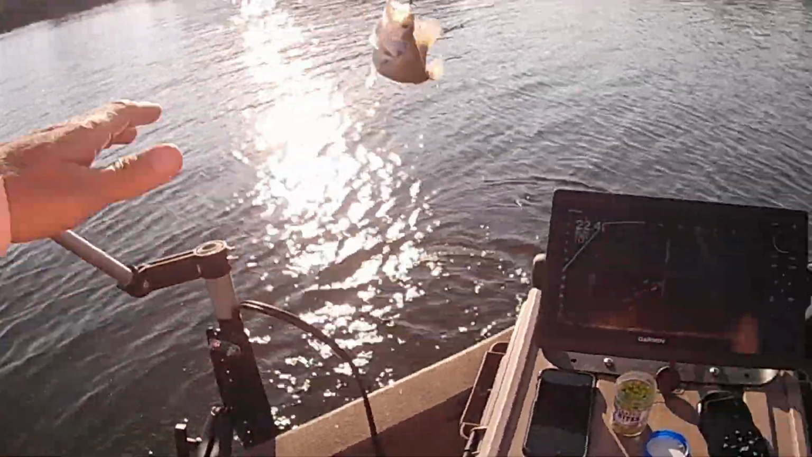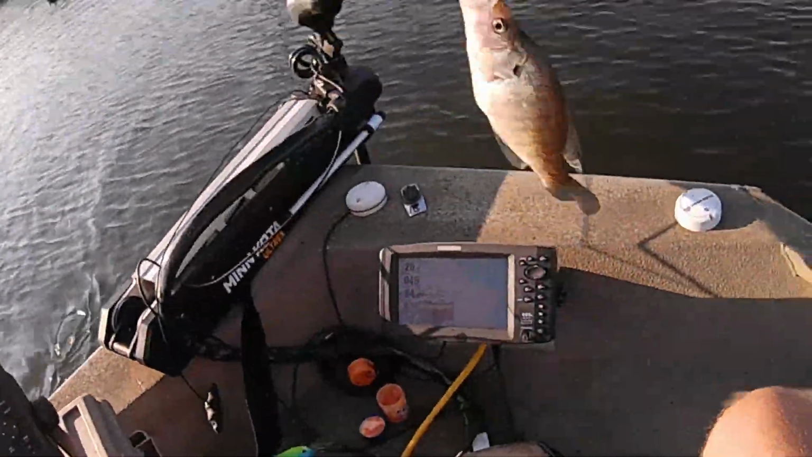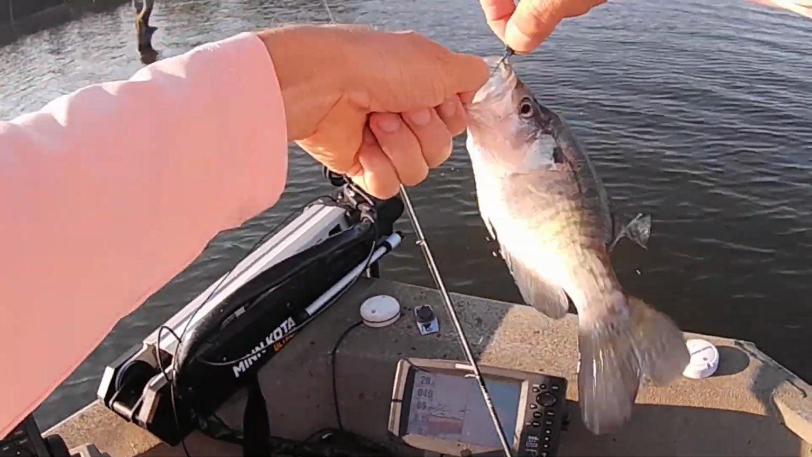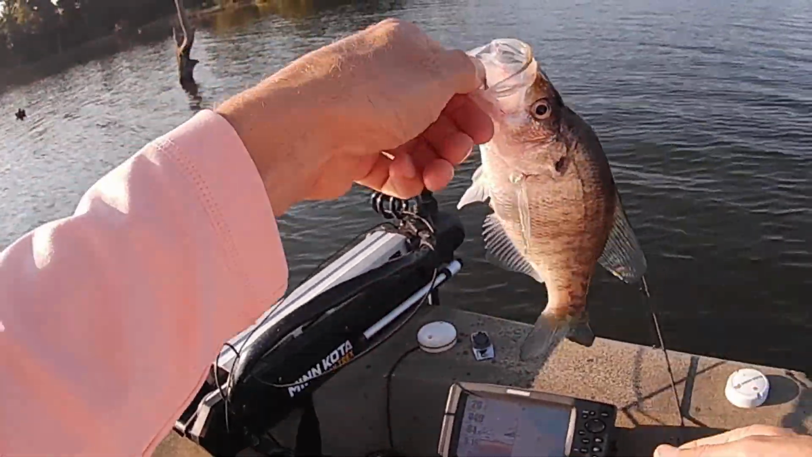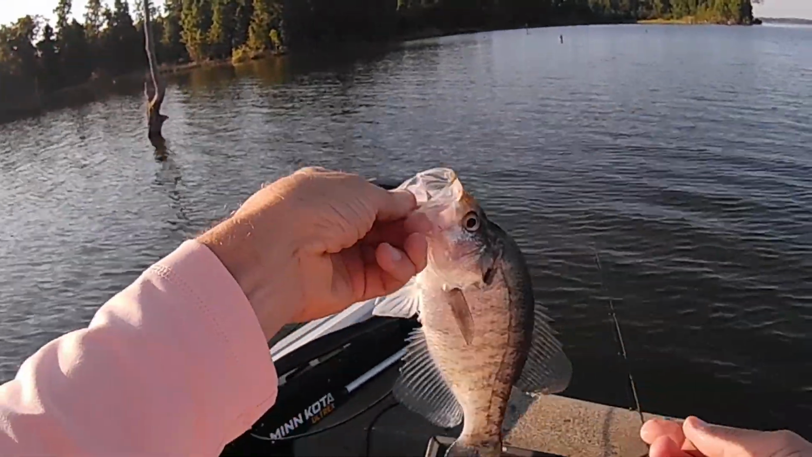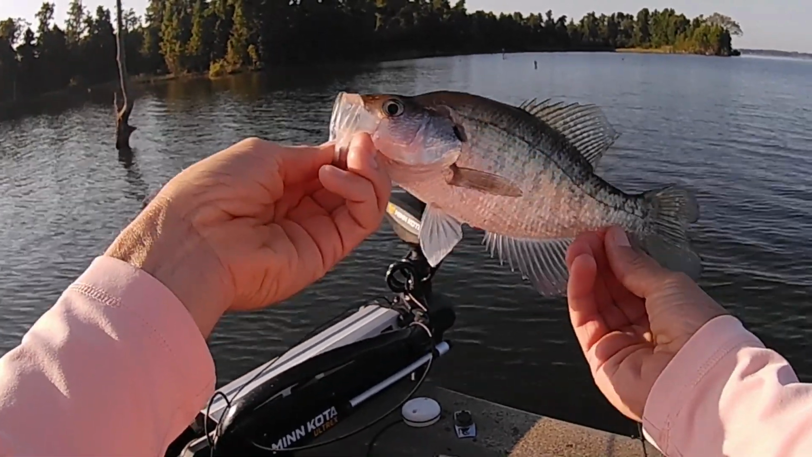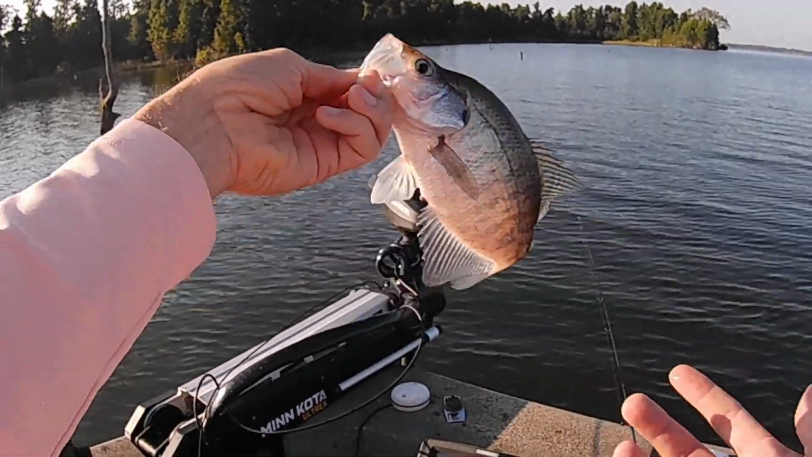I got that one. Got that one finally. I'm gonna tell you guys, I've been fishing for probably about an hour since I started on the edge of the timber, and that's the second fish that I've had.